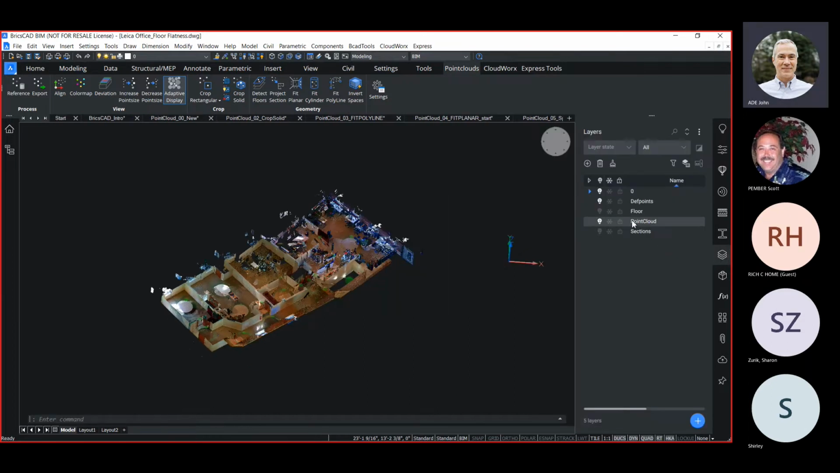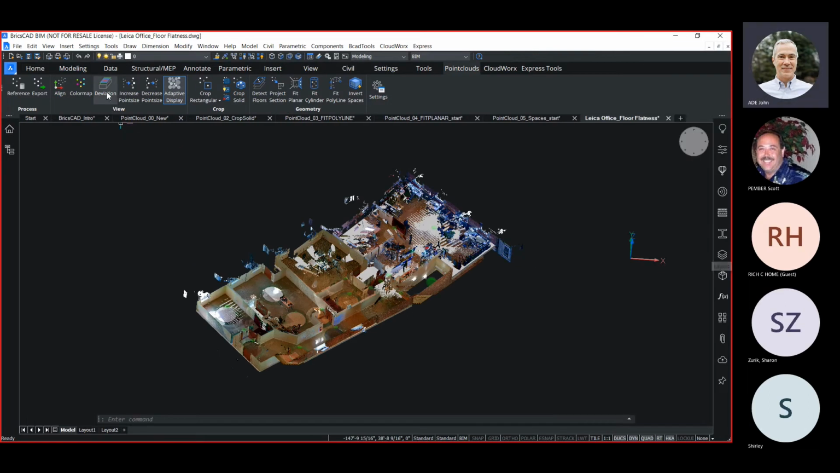So I do already have a floor created that I will turn on. We'll pick the deviation analysis tool and pick our target, the point cloud, and my floor slab.